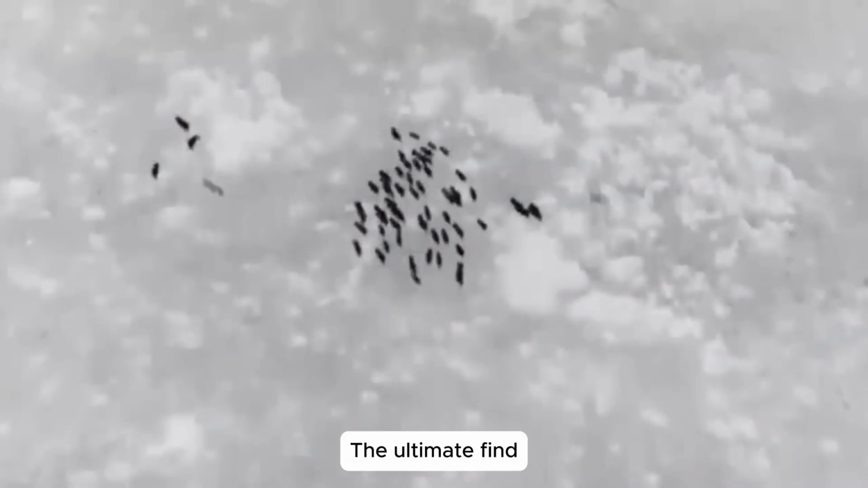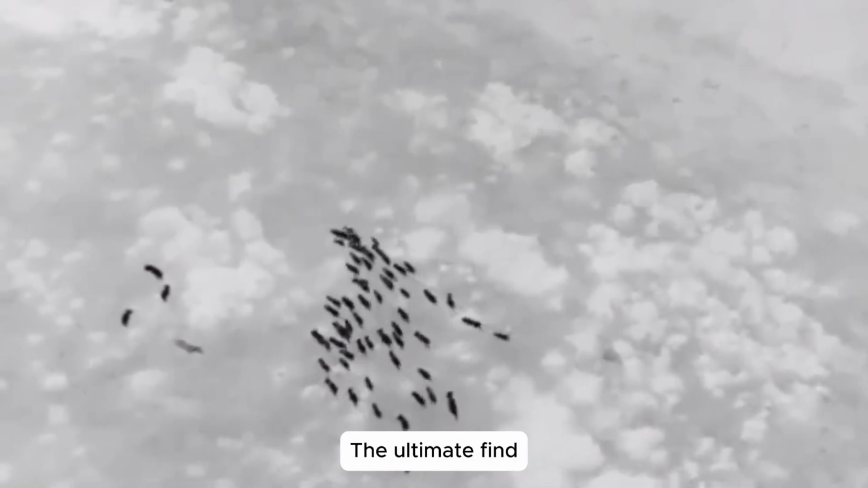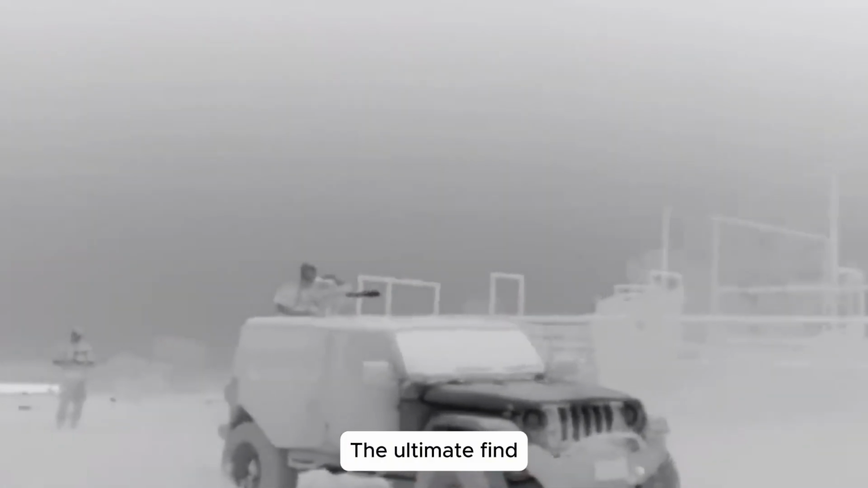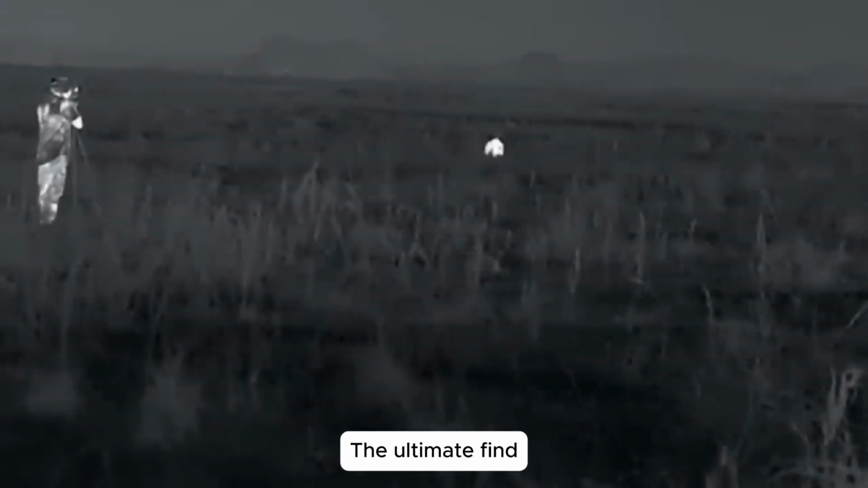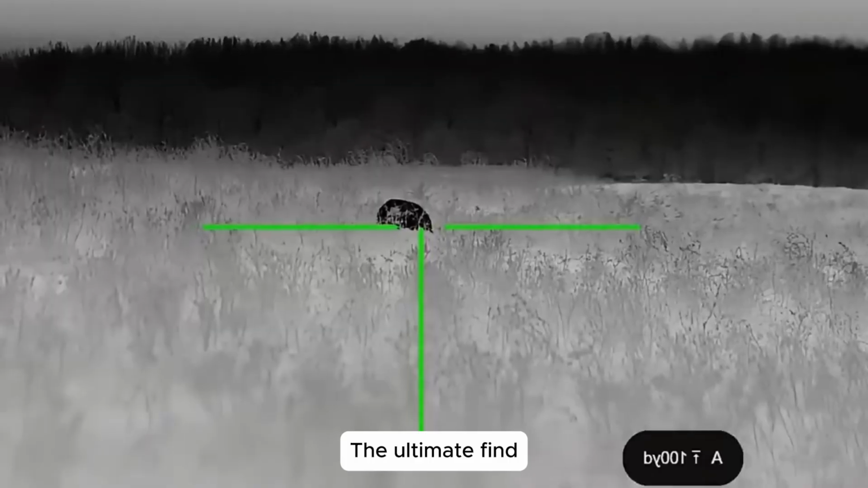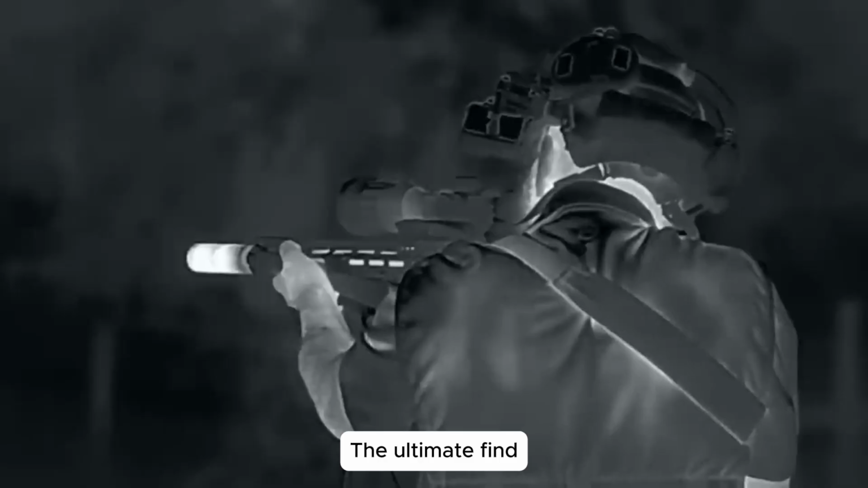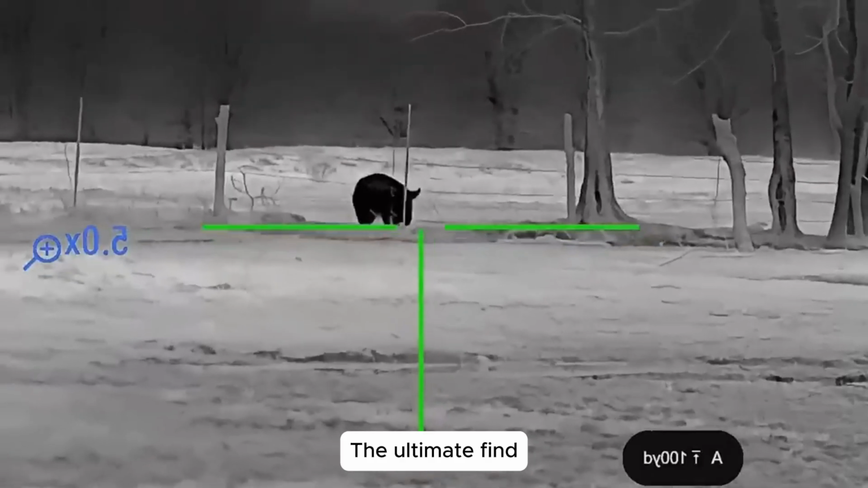Then, the moment arrived. The beast stepped out from the brush. Instinct took over. I gently pulled the trigger. One shot, sharp and clean. The boar dropped instantly, never making it to the tree line. In that moment, I was reminded, victory in the wild doesn't belong to brute strength, but to a mind that understands the rhythm of nature.